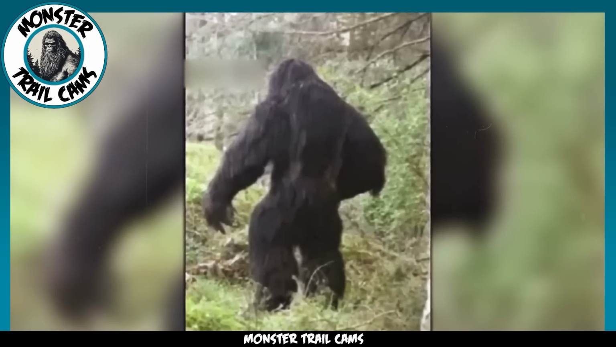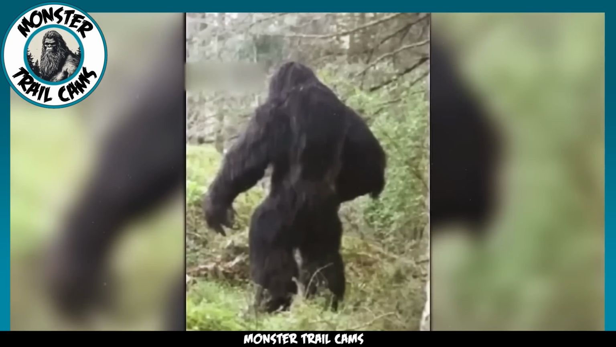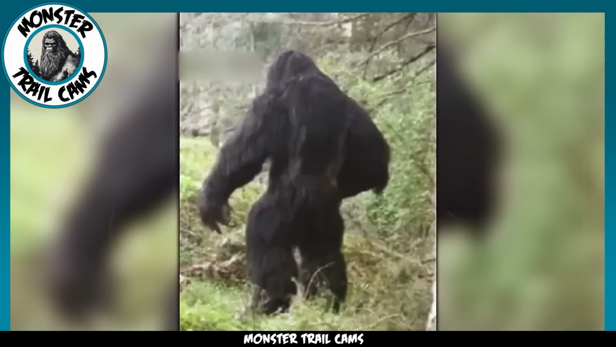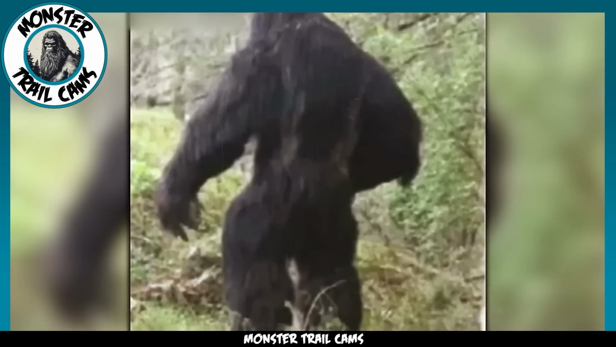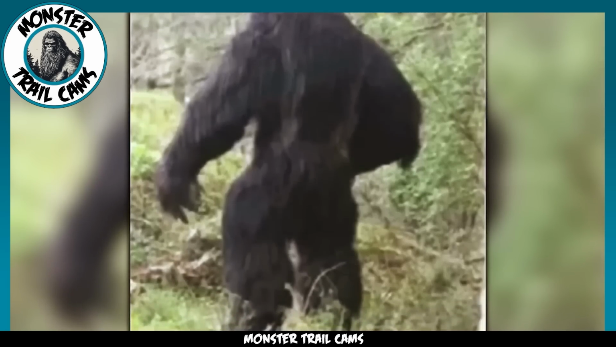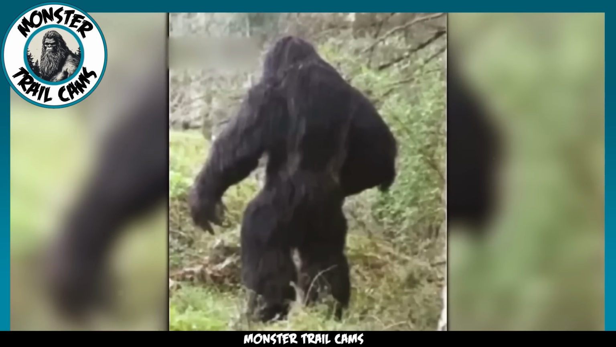We can't see the beast's face, so we are unable to compare it to other reports of the creature. Unfortunately, this is the only image captured by the trail cam. There are no other angles to examine. What are your thoughts? Is this Bigfoot, an edited fake, or perhaps another species of bipedal primate roaming the North American woods?